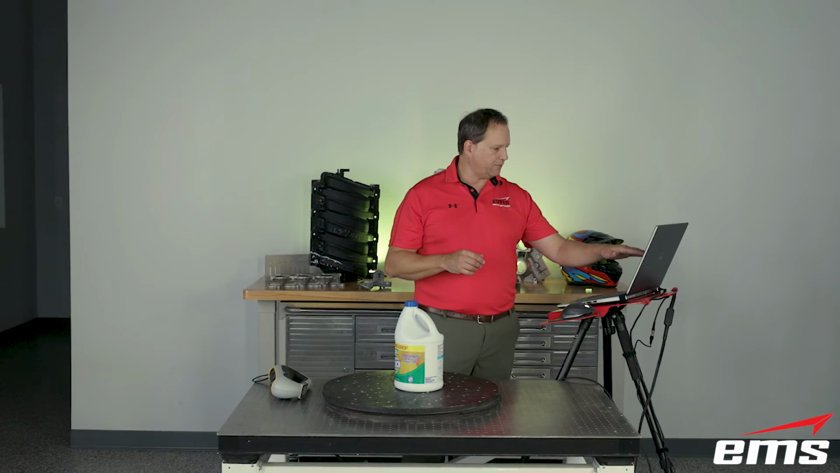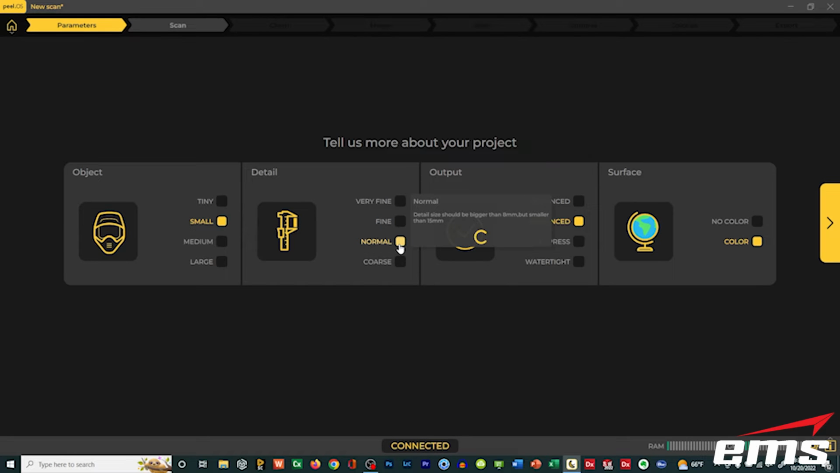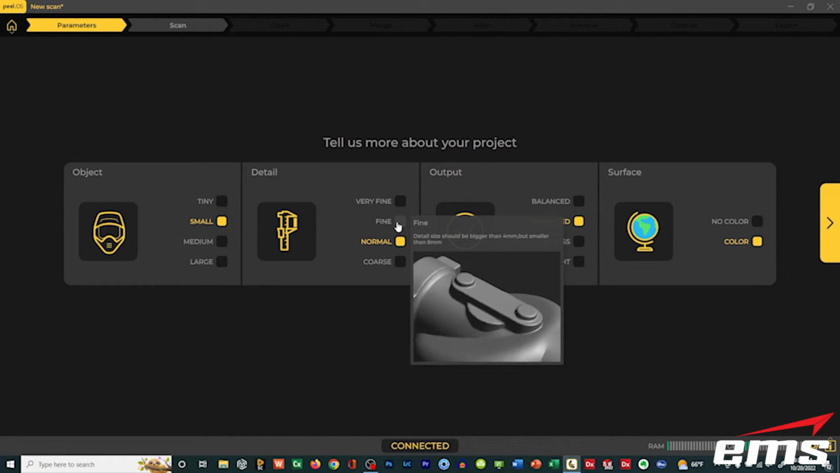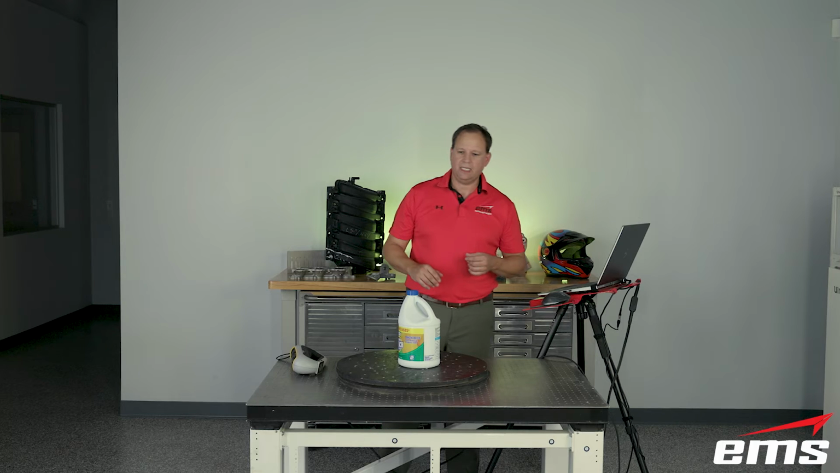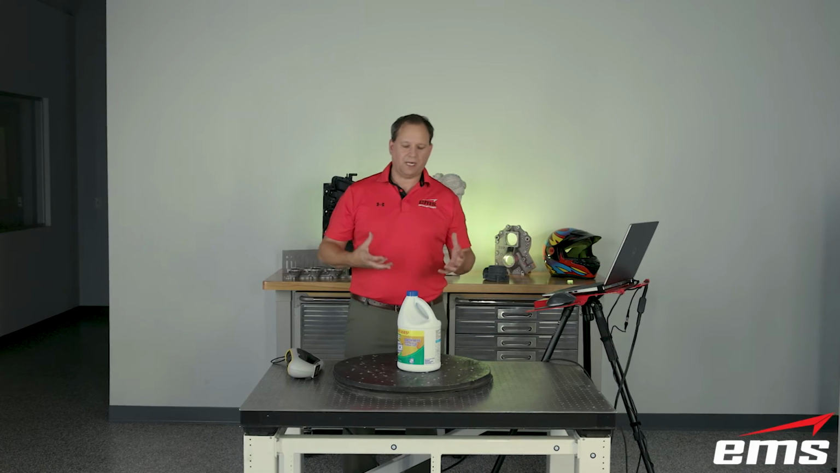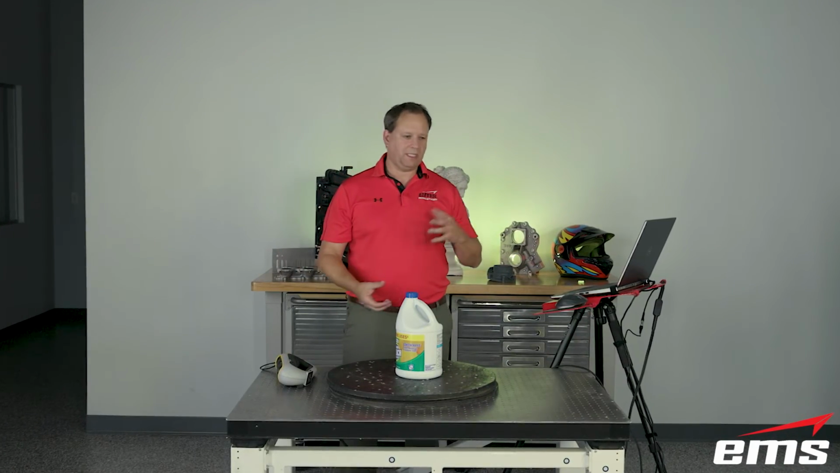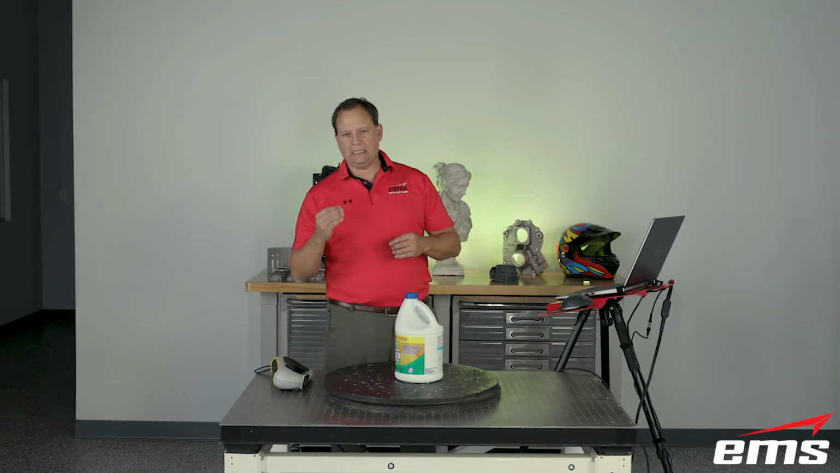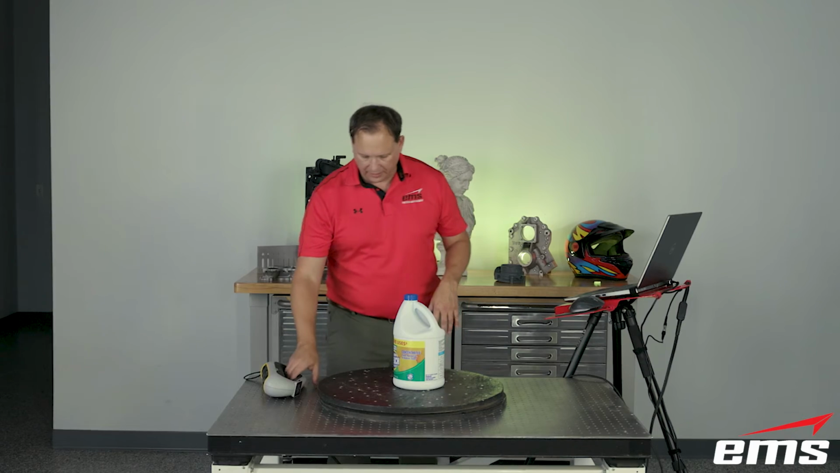But anyways, we're back in the software here, the peel.os. We've picked small part, fine detail, and on a part like this, we might even be able to get away with normal detail. It's not super intricate. We'll use enhanced again, and this time we'll click color and we hit go. So again, what's nice about this software is you don't have to be a scanning expert that's done this for 20 years that knows, yeah, I need this resolution and this, and those kind of things. This will figure it out for you, okay?